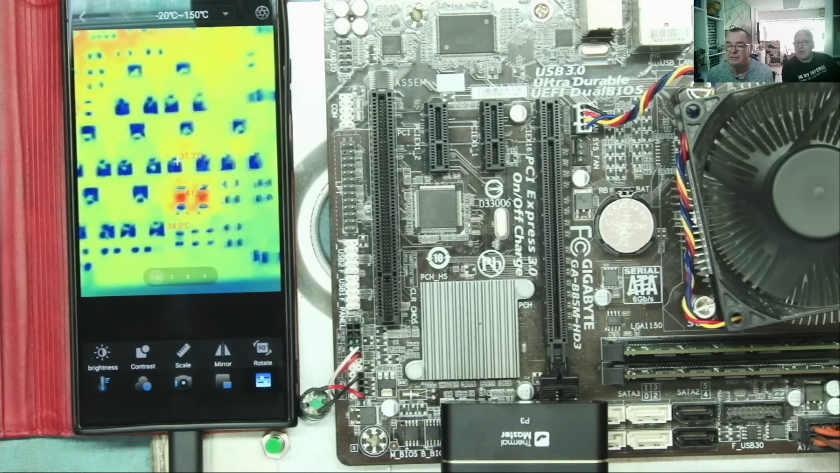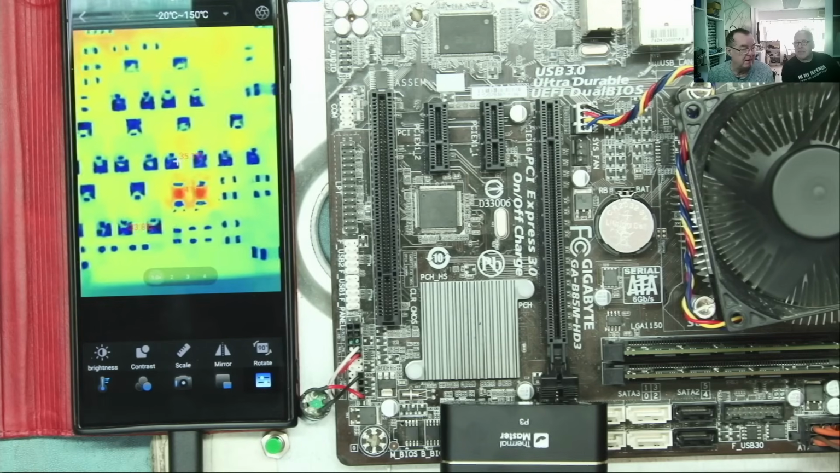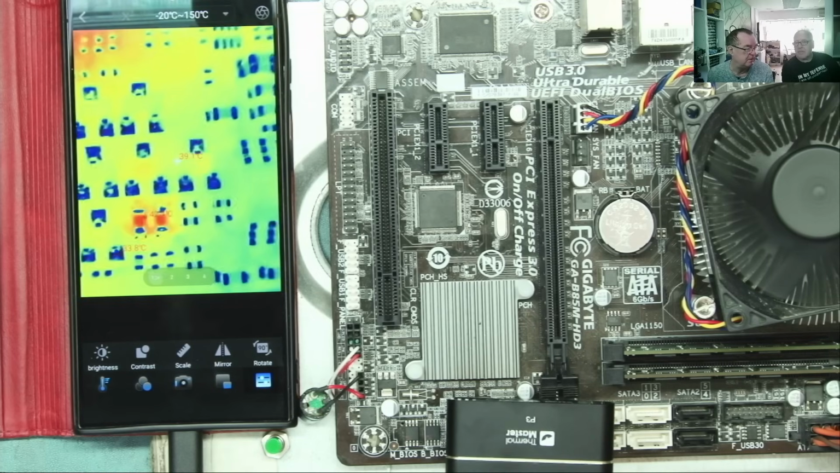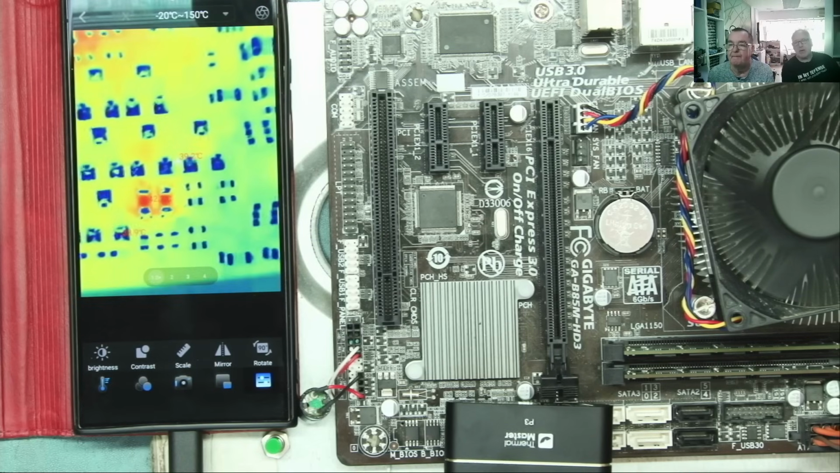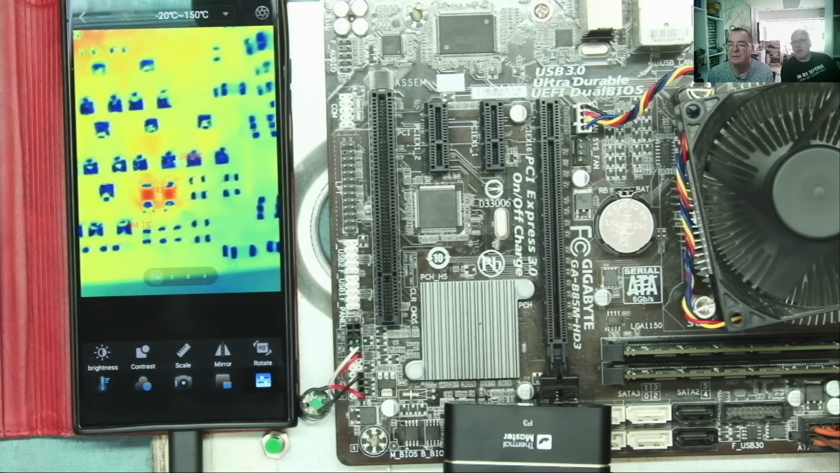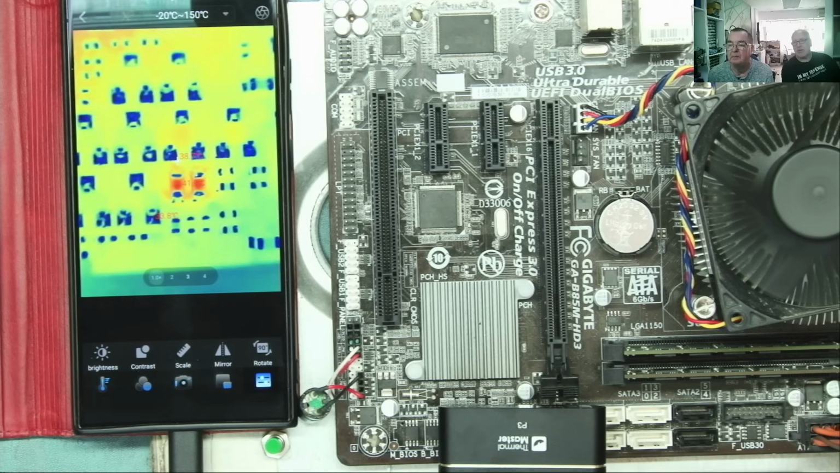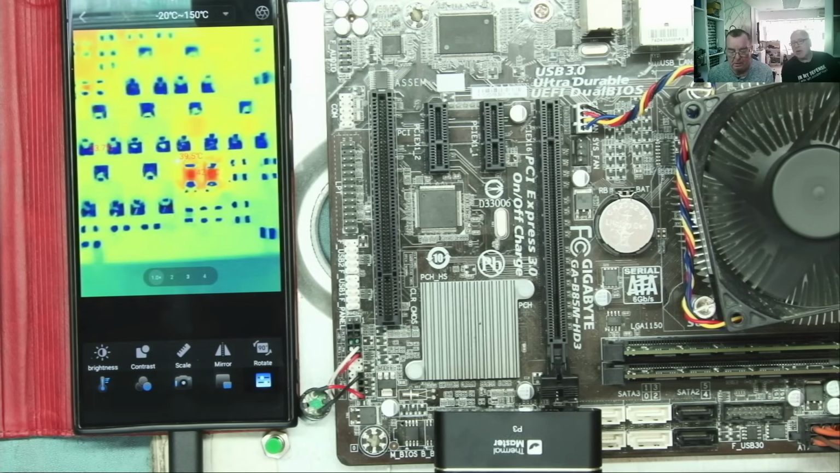Okay, so the actual resolution of the thermal sensor in the camera is 256 by 192, and this X3 mode supposedly gives you a higher resolution. Well, I'm fine with a normal resolution, I think, because I don't want to make art here. So this would be me analyzing if there's a failure, if there's a component overheating. So I'm probably not so keen on the X3 mode, but you know, okay, it's nice to have.